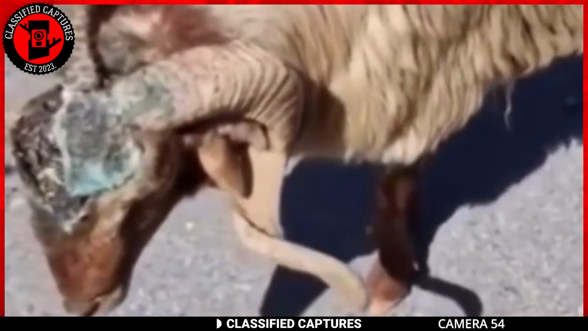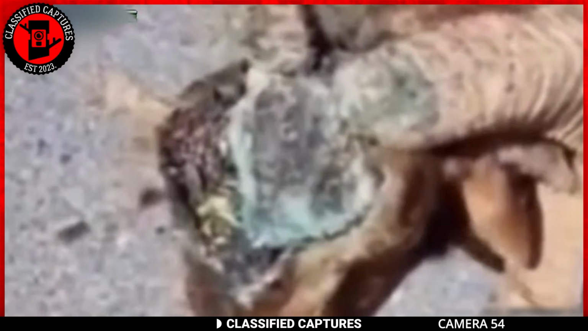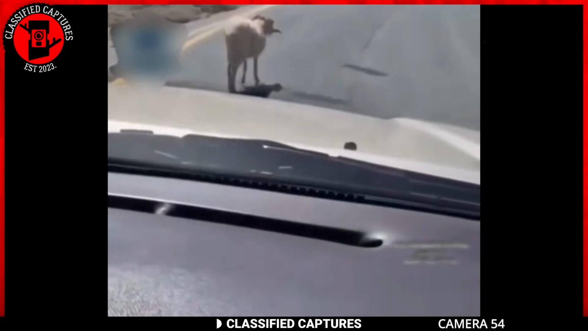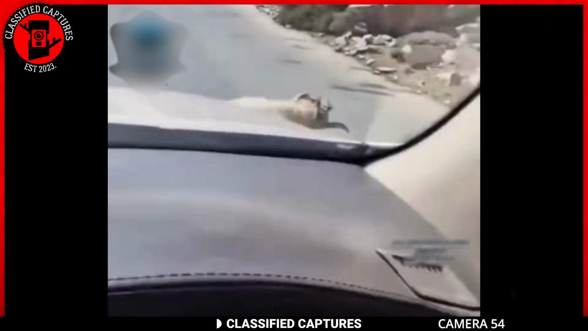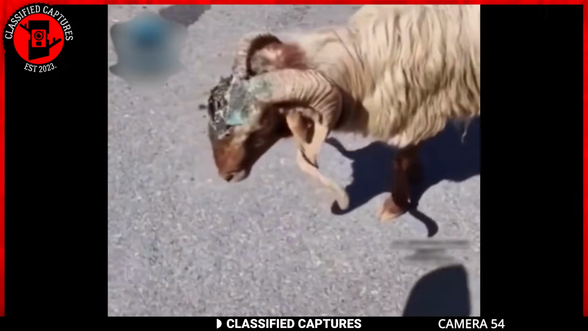If we have learned anything about nature, rare doesn't mean impossible. We could basically be looking at one of these extreme cases where this happens. If the clip is to be believed, however, then it begs the question, are humans even safe from this fungus? Think about it.